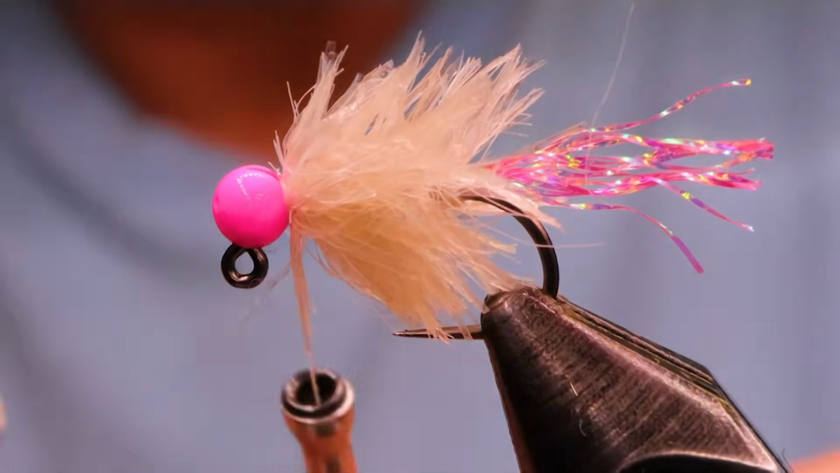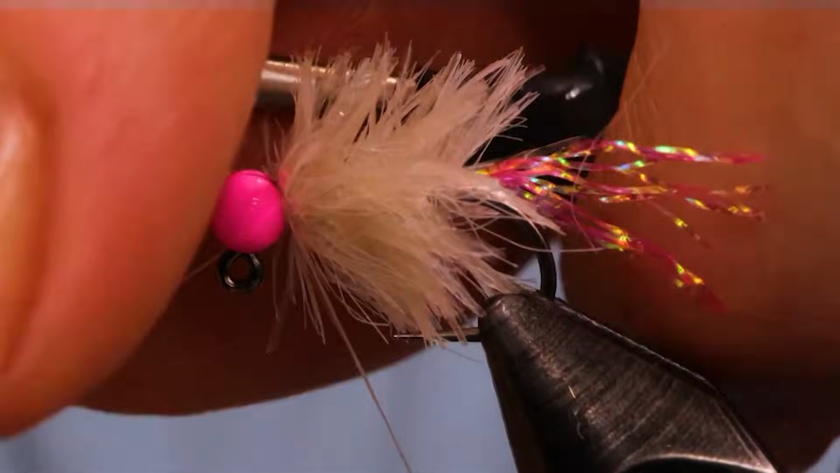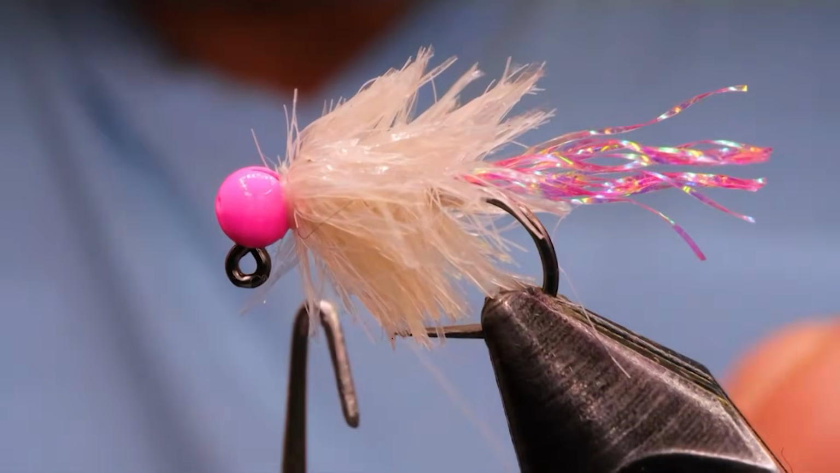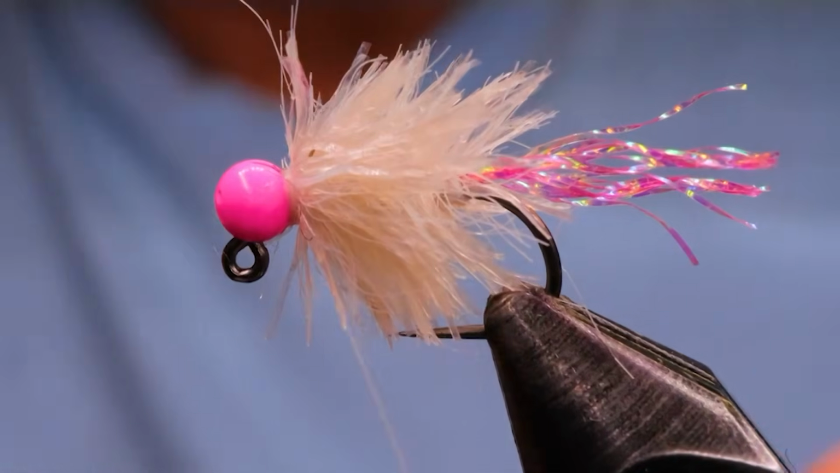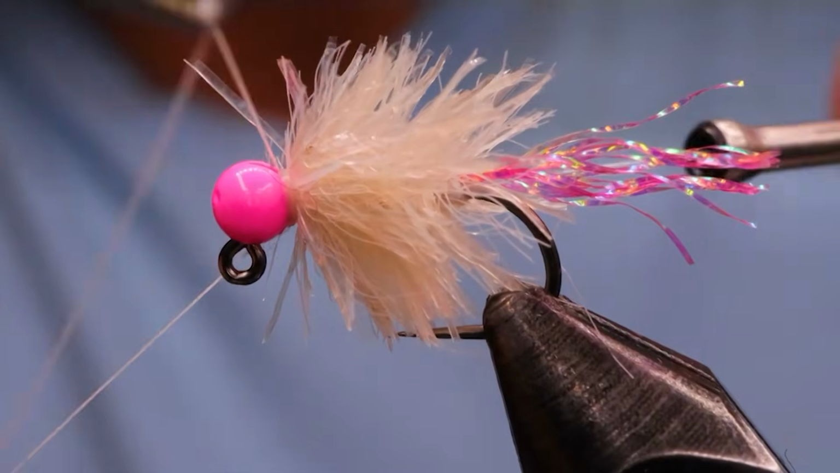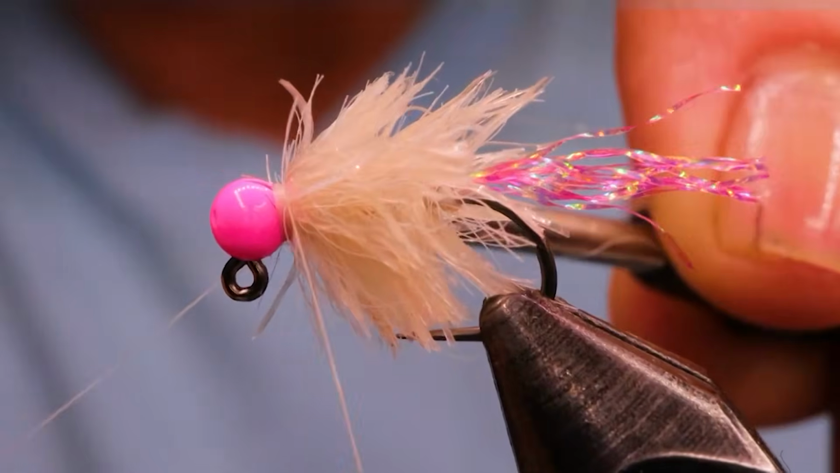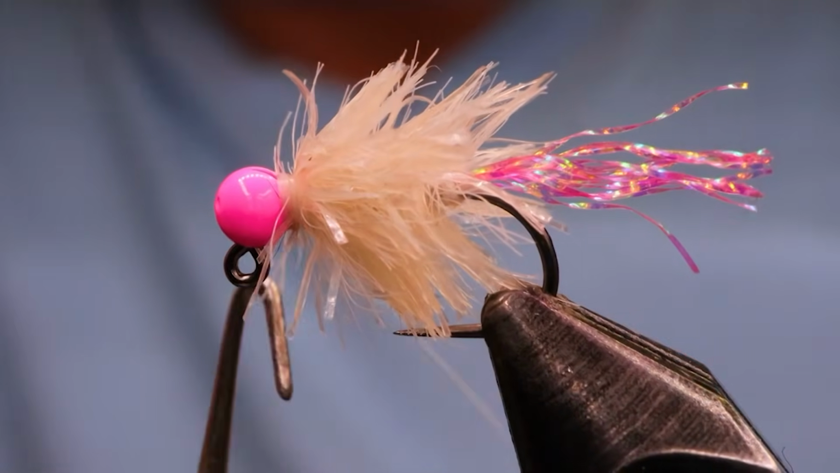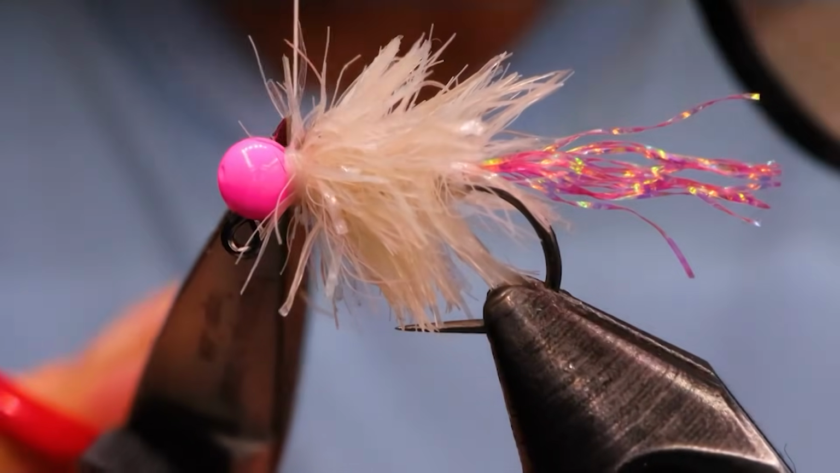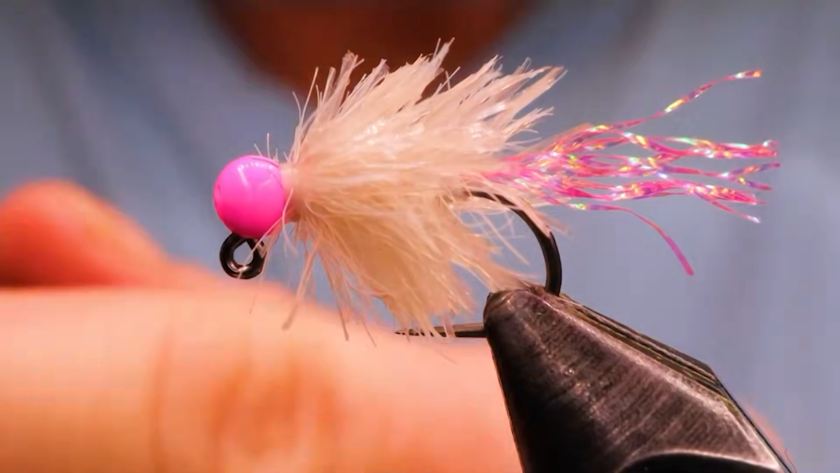So I'm just going to whip finish and try and pull it back. It's still wet, but it does make that material easier to work with for sure when it's wet as opposed to dry, and you get nicer wraps in, like so. Two whips. You could put some super glue on your thread if you want. I'm not going to for the purpose of the video, but normally I would.